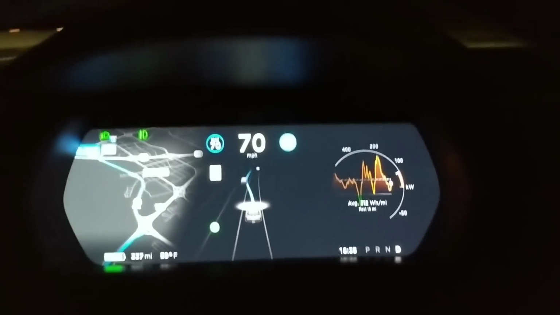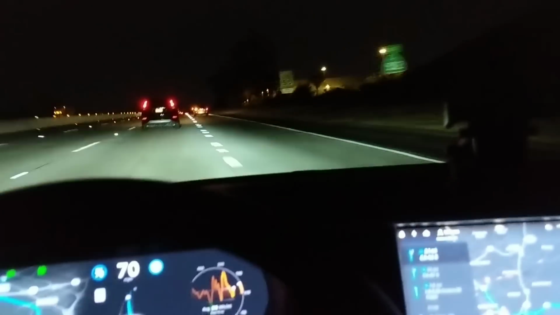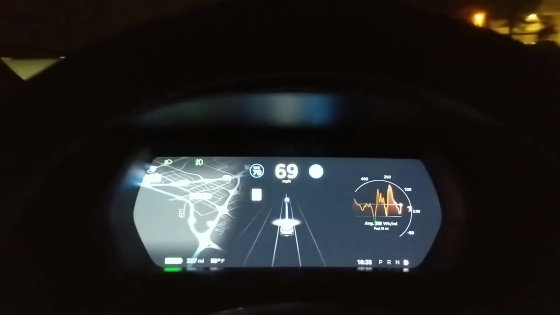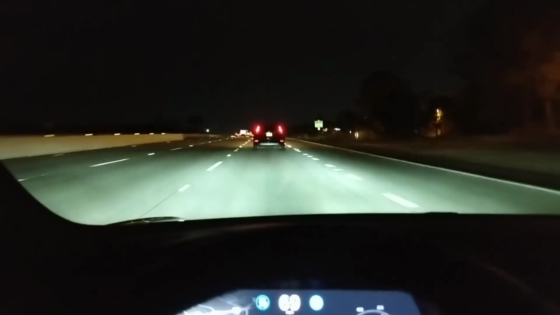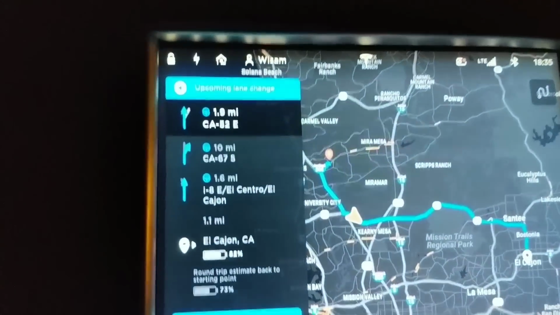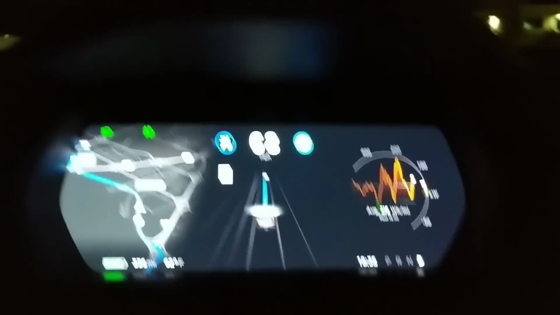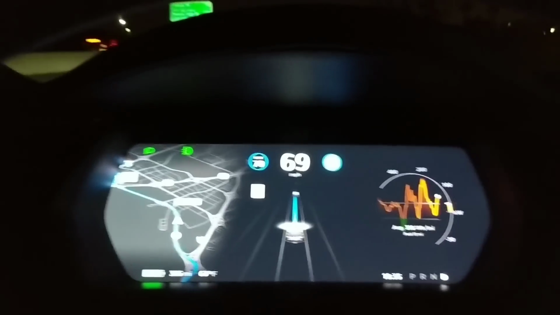Confirm lane change to follow route. So let's give a turn signal because this is an exiting lane. Boom. Now we're on California 52 East, just following the GPS directions, and now I'm getting this notification saying upcoming lane change in about 1.8 miles.